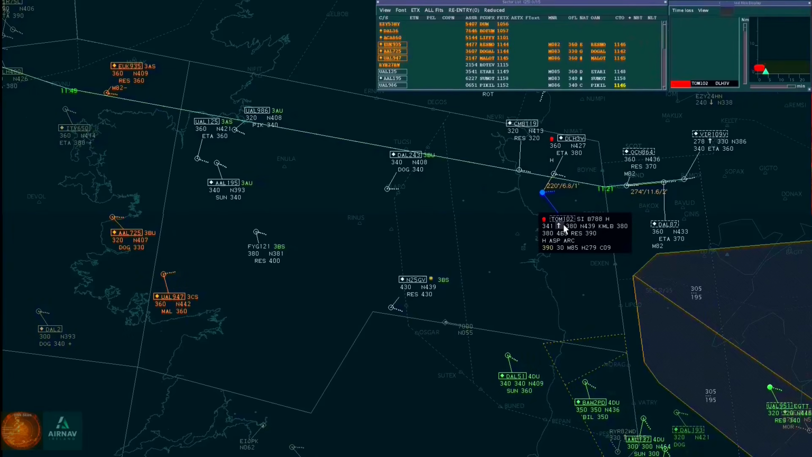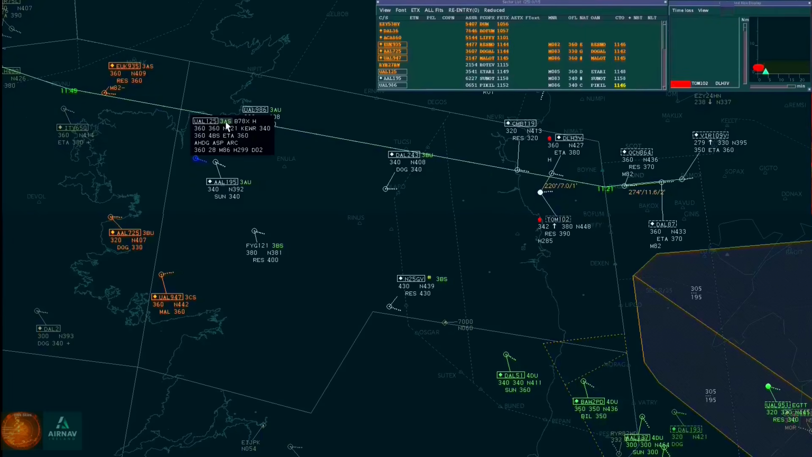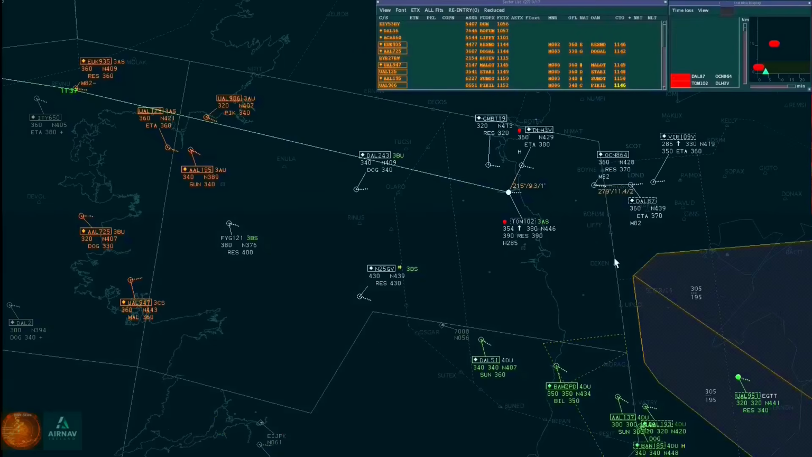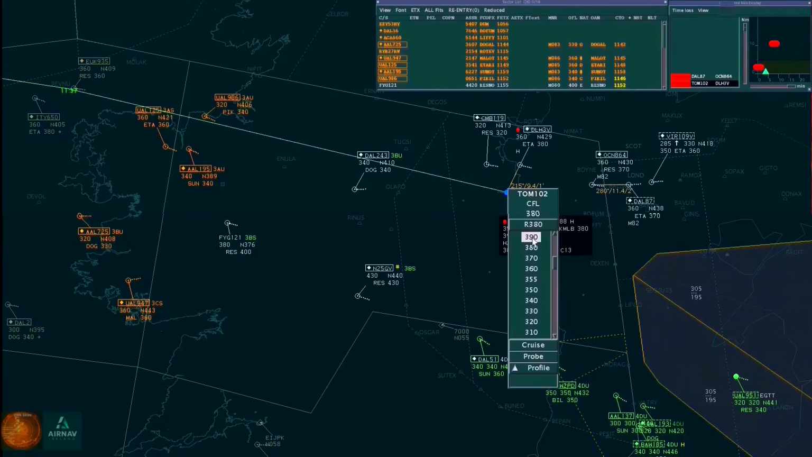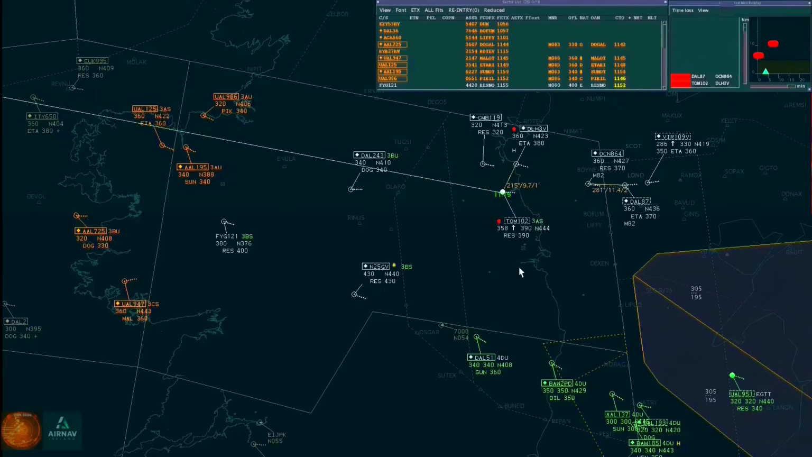Tomjet 102, Shannon, fly heading 285. Heading 285, Tomjet 102. Tomjet 102, Shannon, continue climb to flight level 390. Flight level 390, Tomjet 102. Tomjet 102, resume own navigation direct to Resno. Own navigation direct now, Tomjet 102.